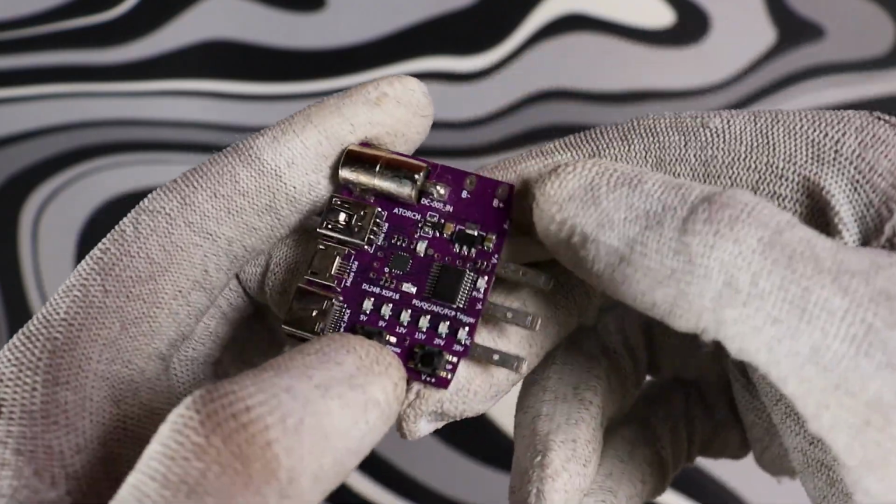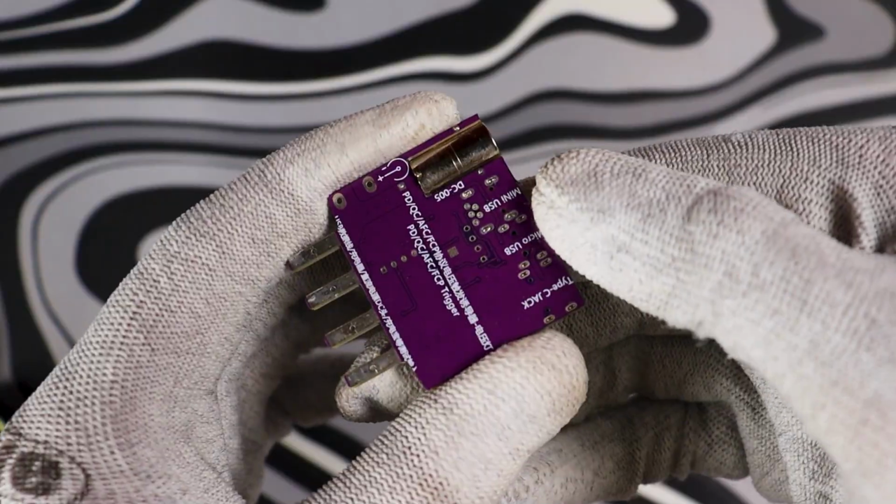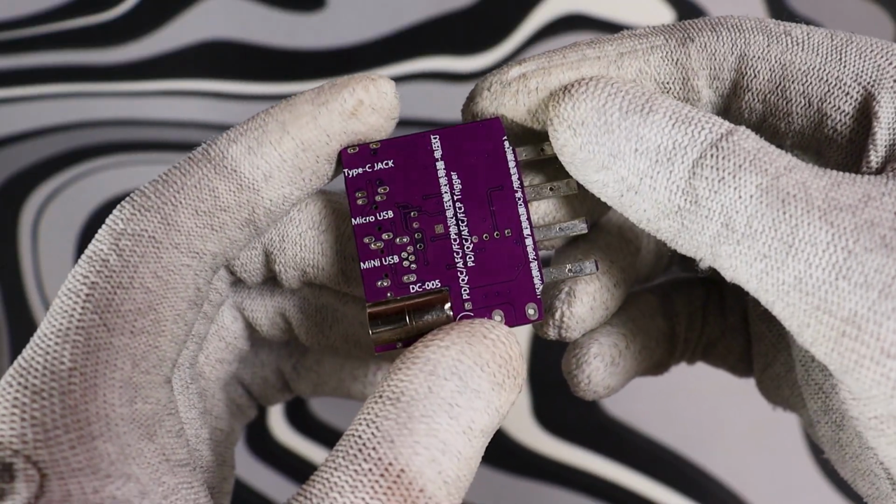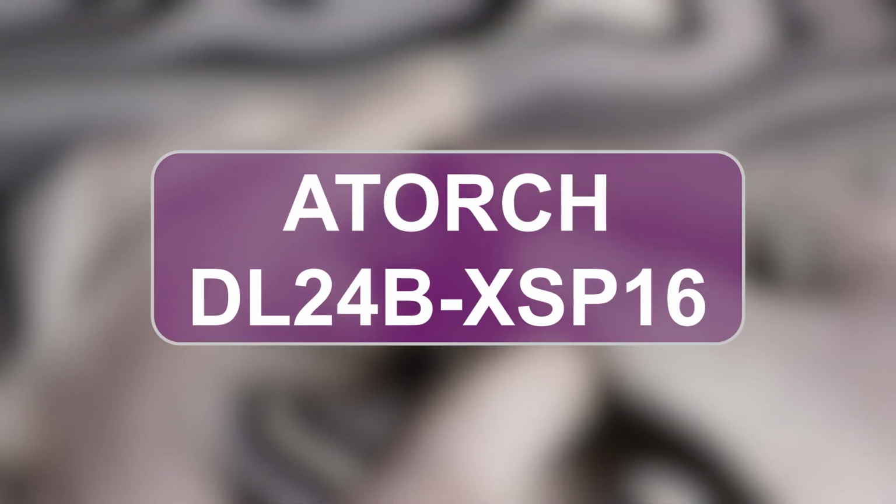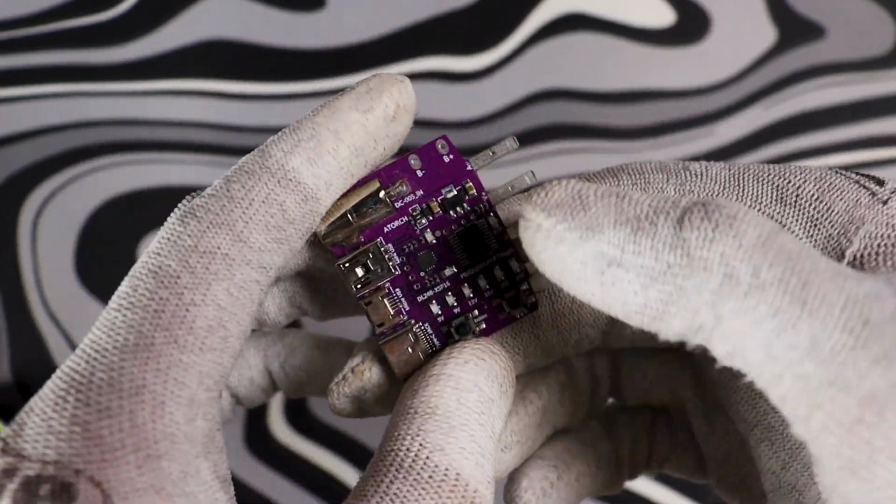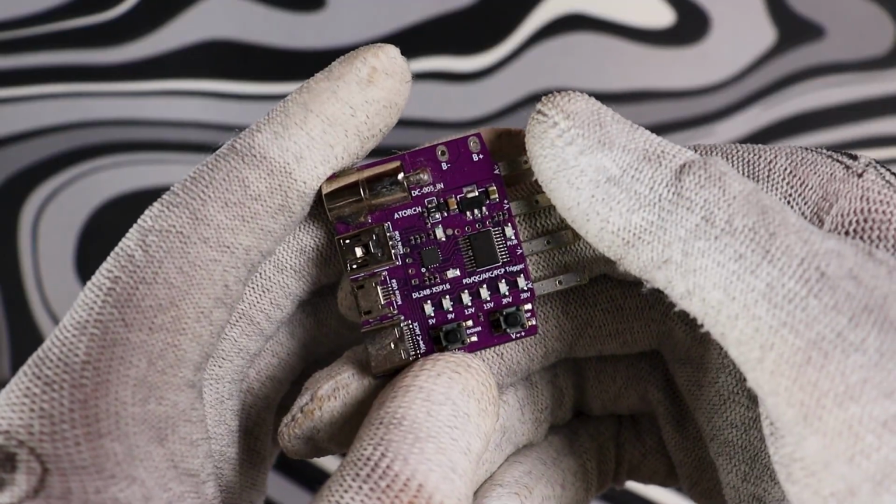This little purple board, and I mean little, does exactly one thing. It talks to your smart charger and tells it to output a specific voltage on demand. No menus, no touchscreen, just raw usable power. It's called Atorch, and today we're stress testing it all the way to 140 watts, sticking a thermal camera on it and finding out, does it actually belong on your bench?